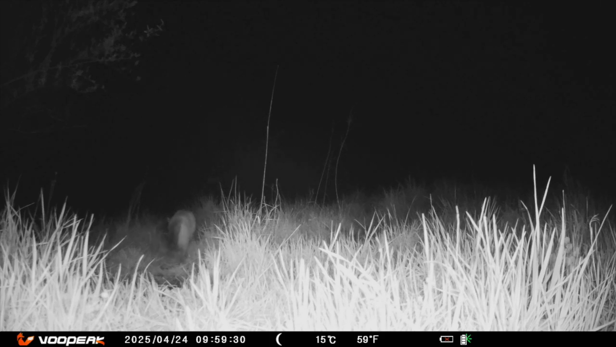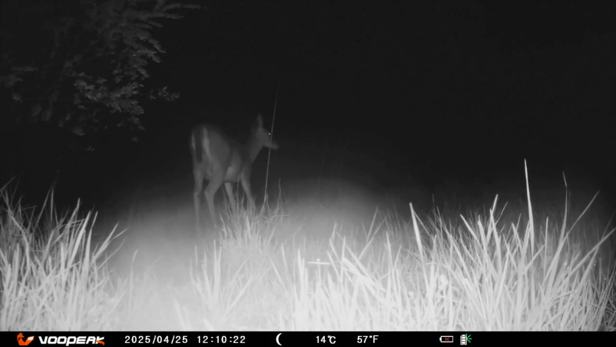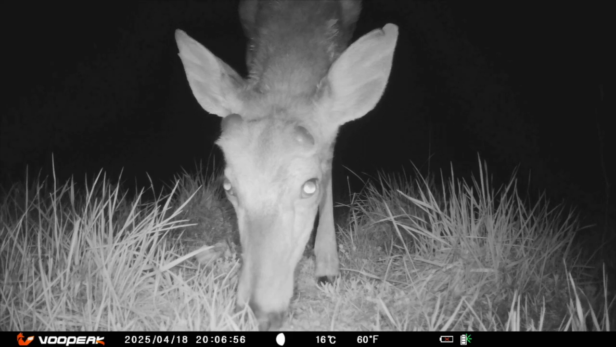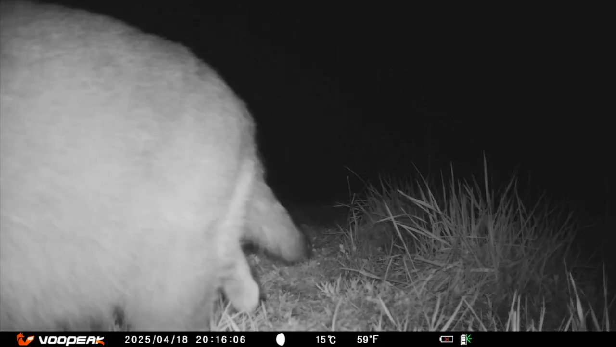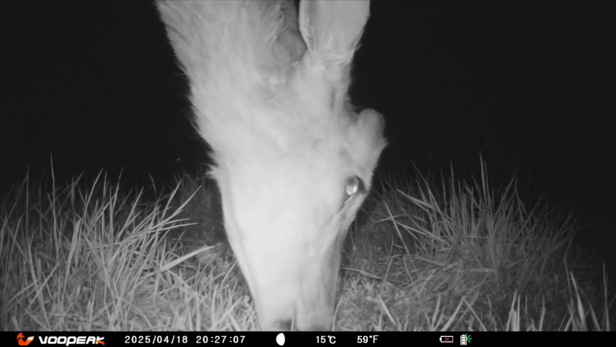The cat marks that spot. Later, a raccoon comes by to smell the same place. That deer has a very large belly, definitely pregnant. Peekaboo! An up-close view of the deer's head and his new antlers coming. Here comes that cat again. And now the antlers are starting to grow, covered in velvet.